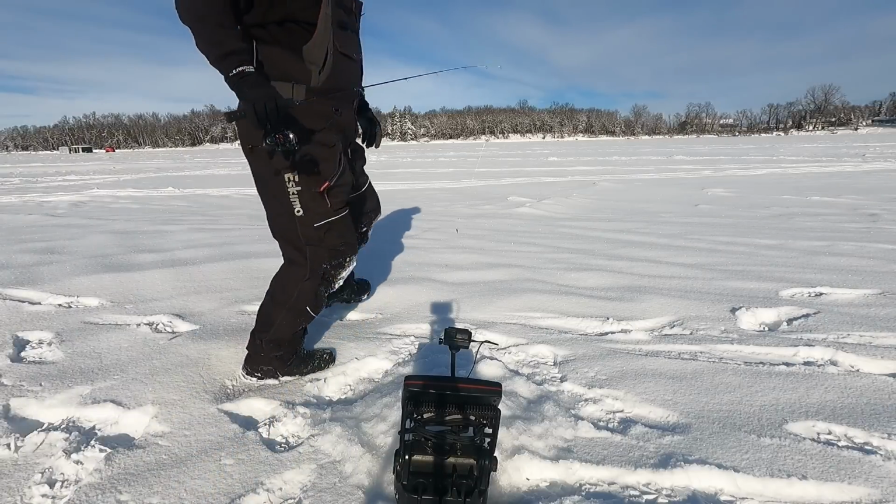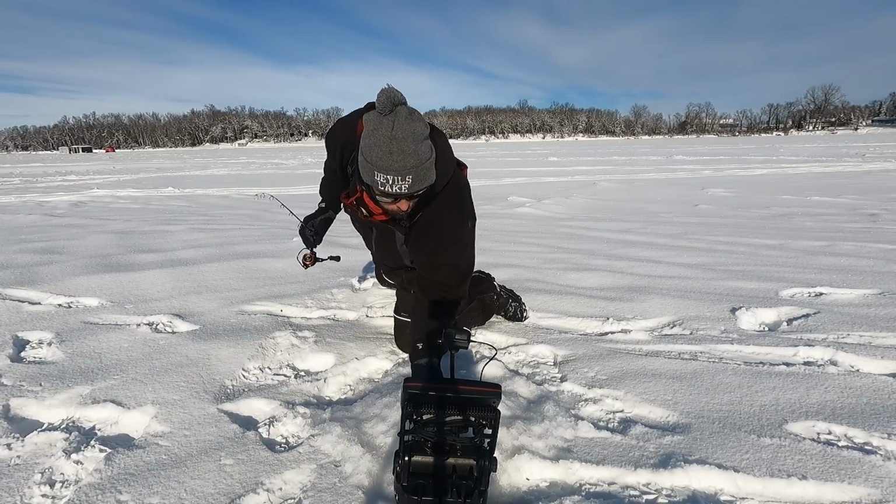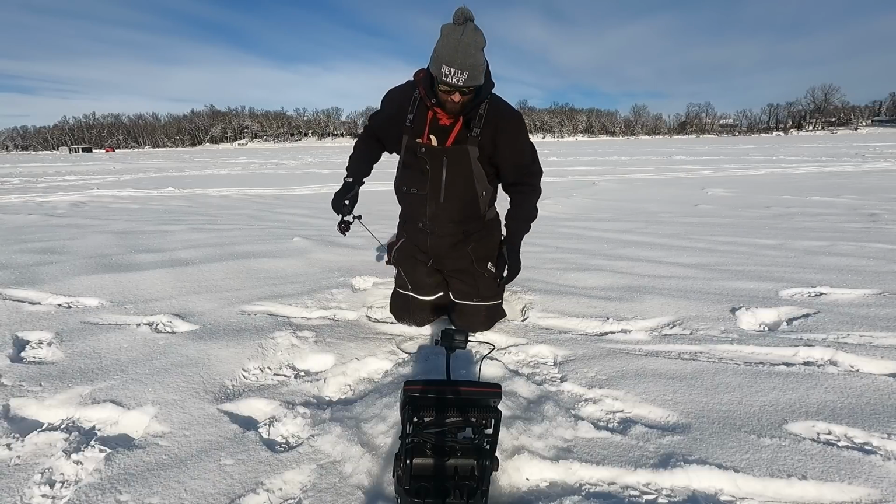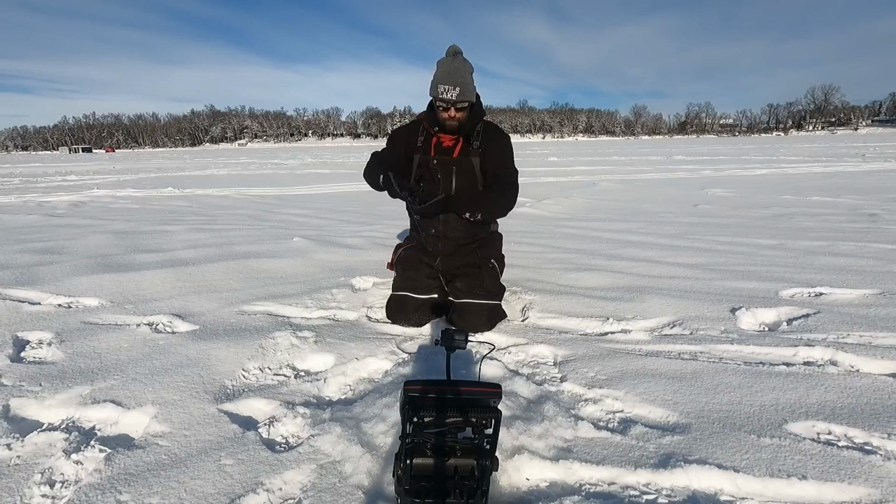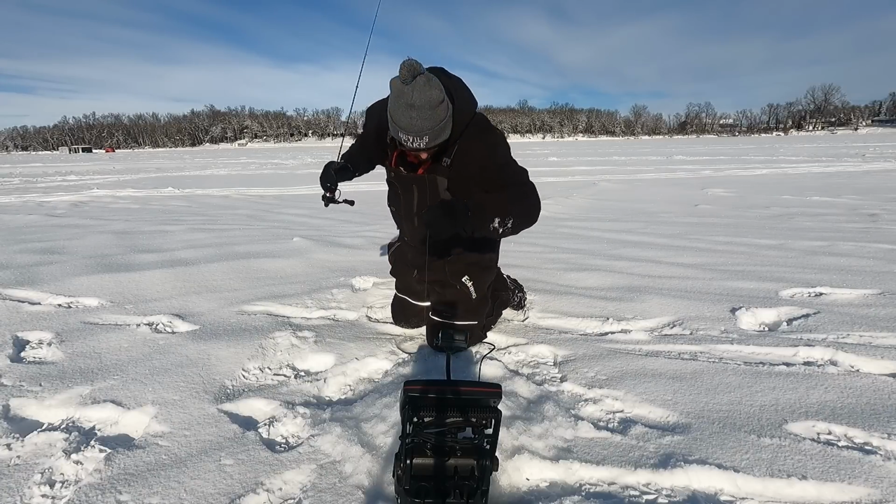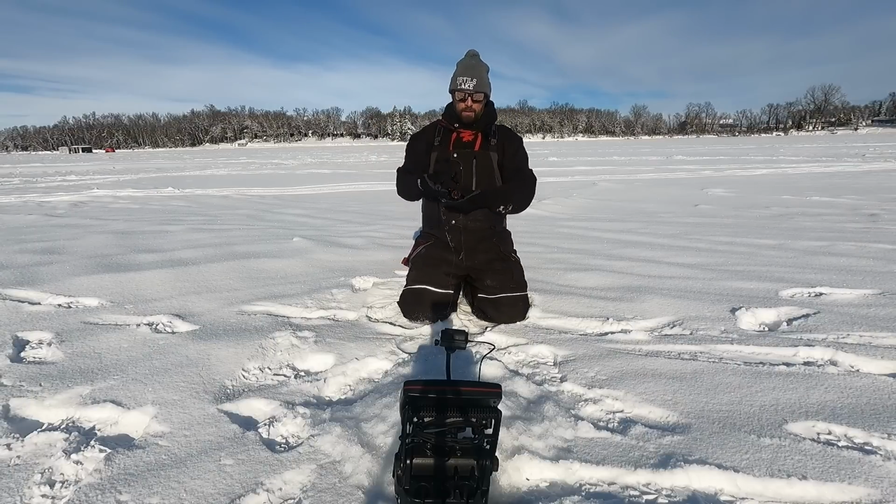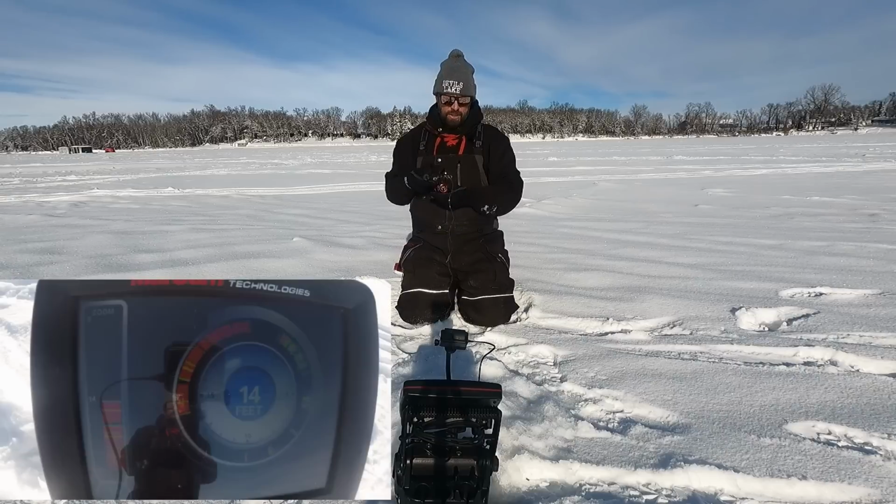I'm not gonna say it's all you need, because sometimes you need a little bit more, but when you're crappie fishing, sometimes it's all you need. All right, you guys, well, let's see here. Some fish on the bottom down here. Trying this whole GoPro on my LX7 operation here.